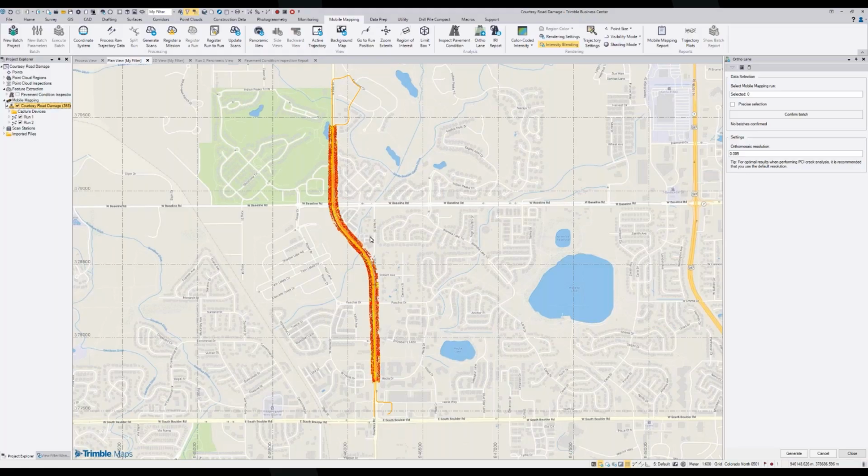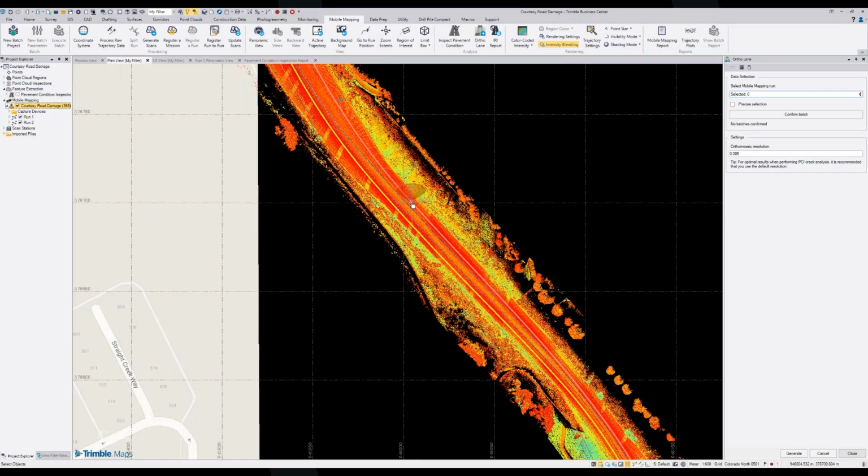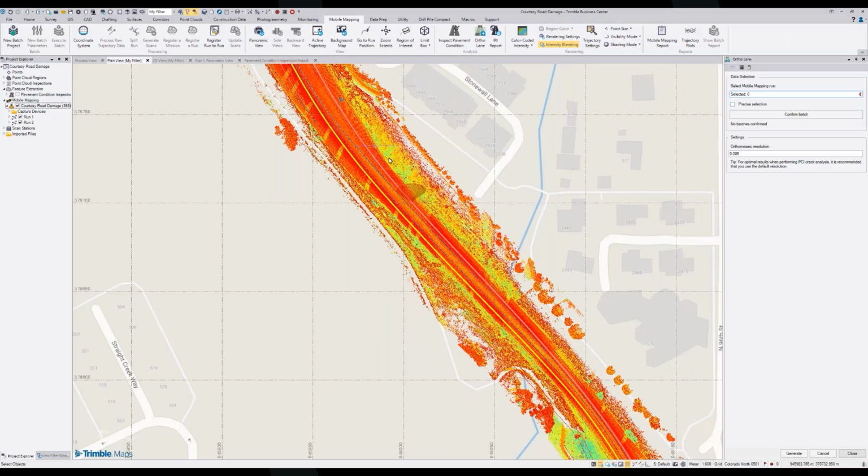So you just tell the ortholane command which runs you would like to generate ortholanes for. And you can do multiple runs using the confirm batch command, or you can select the precise selection command so that you can do subsets of runs. So everything's organized based off the run structure, but you can do greater than a run or less than the size of a run too.